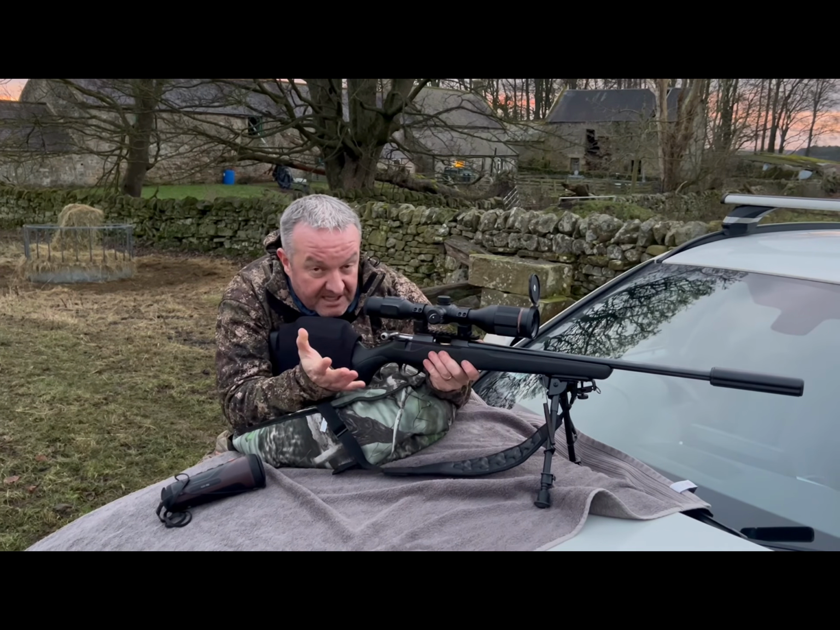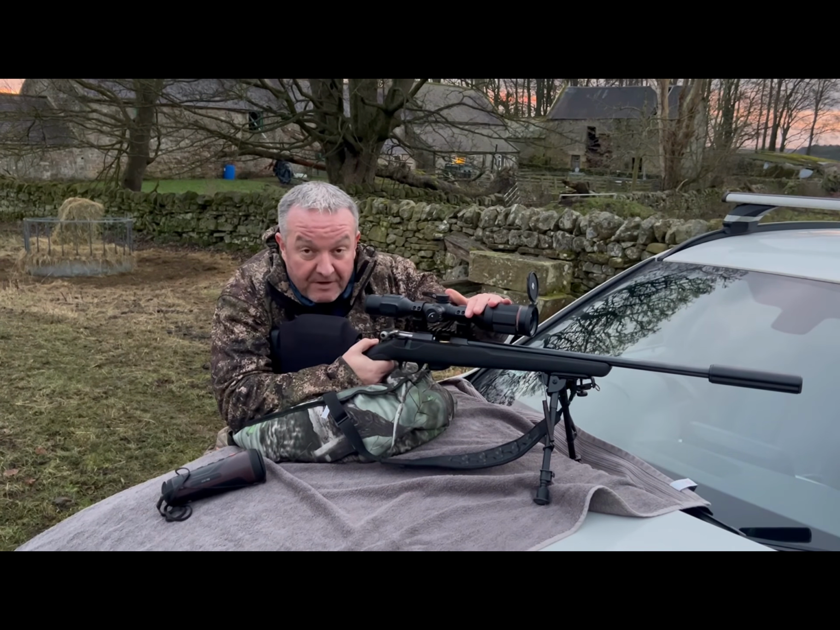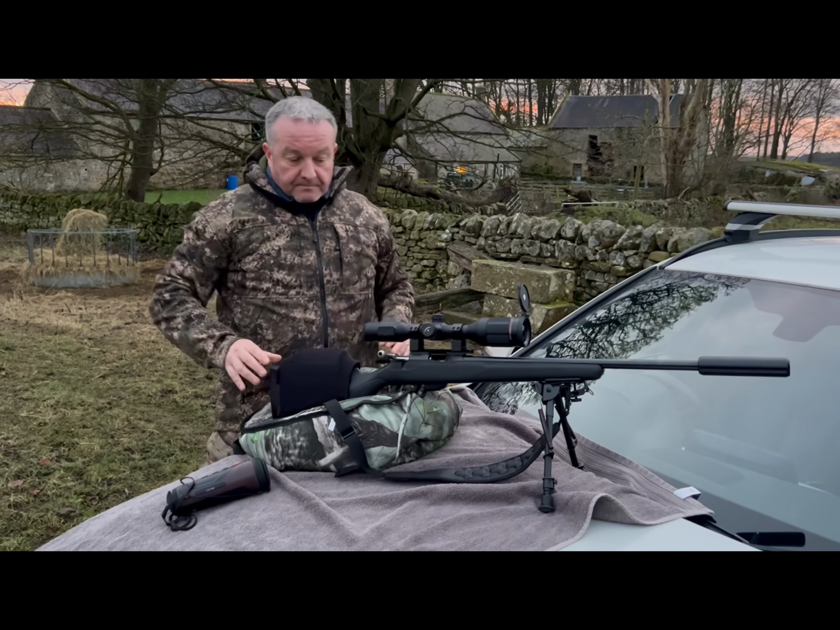And I don't want to be taking my right hand off the rifle, so I'm not steady and messing on with the zoom that way. So this would be ideal for a left-handed shooter, but for a right-handed shooter, it's not ideal. I'd definitely make a change.